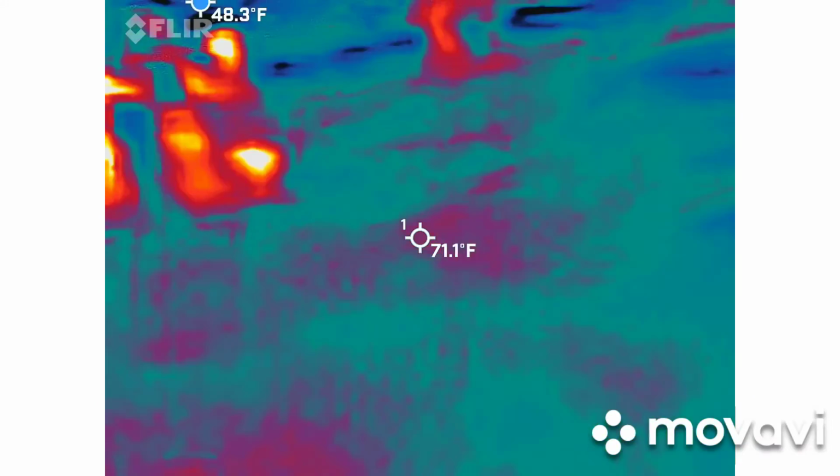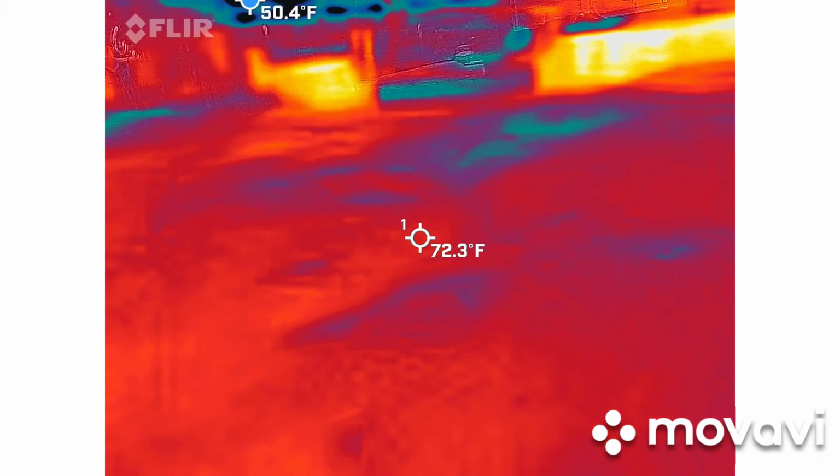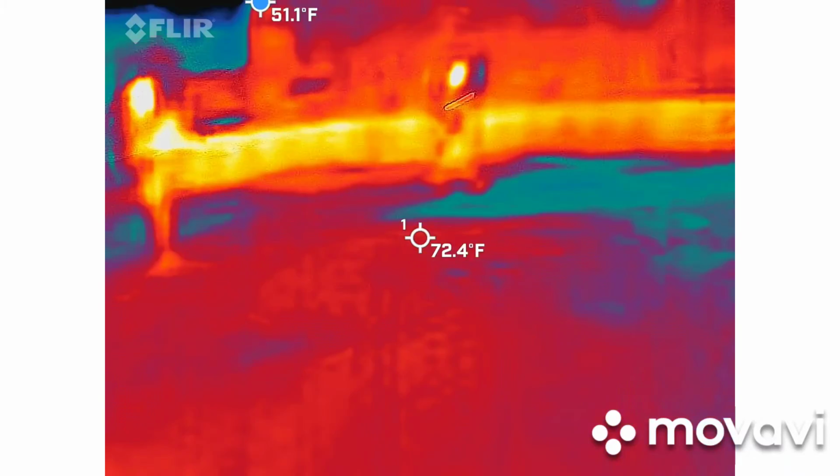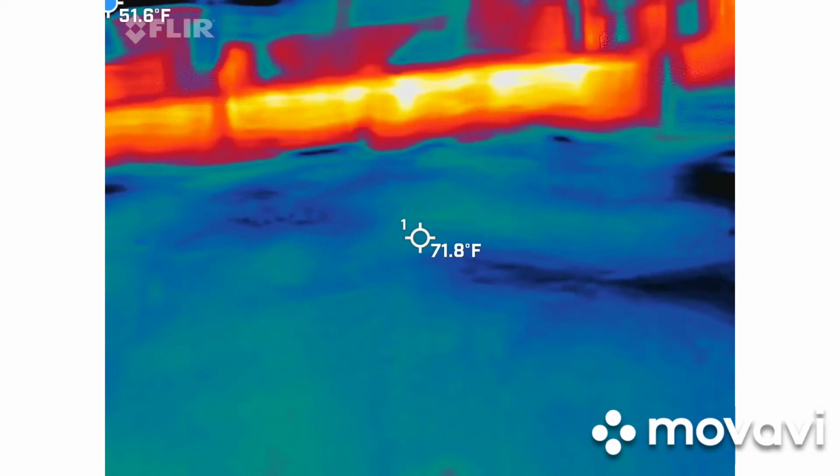You're supposed to see like a little blue dot. White is hot and black is cold.